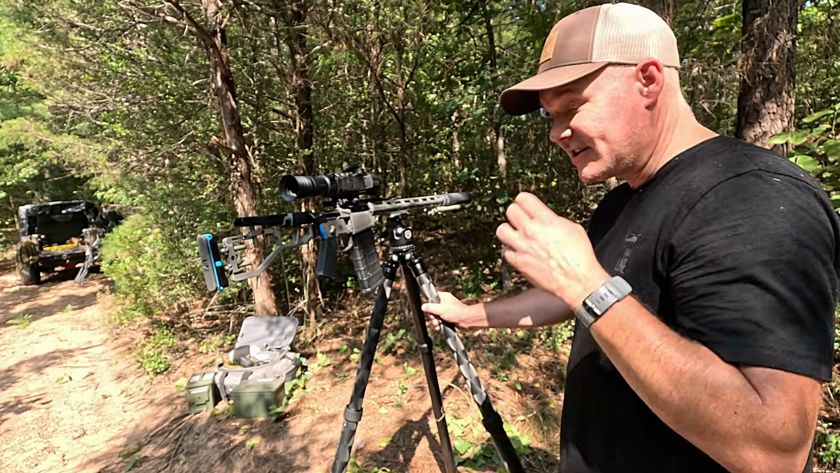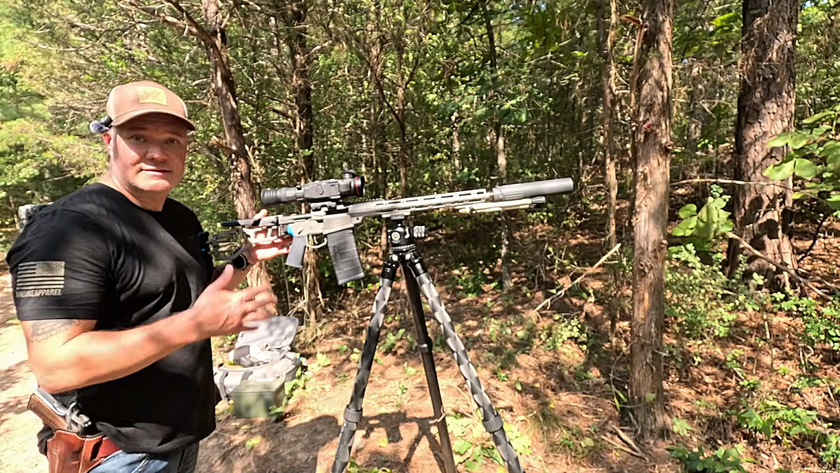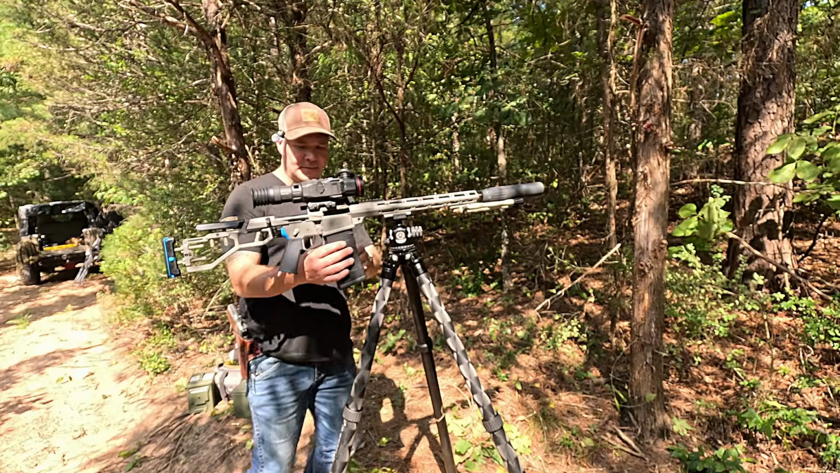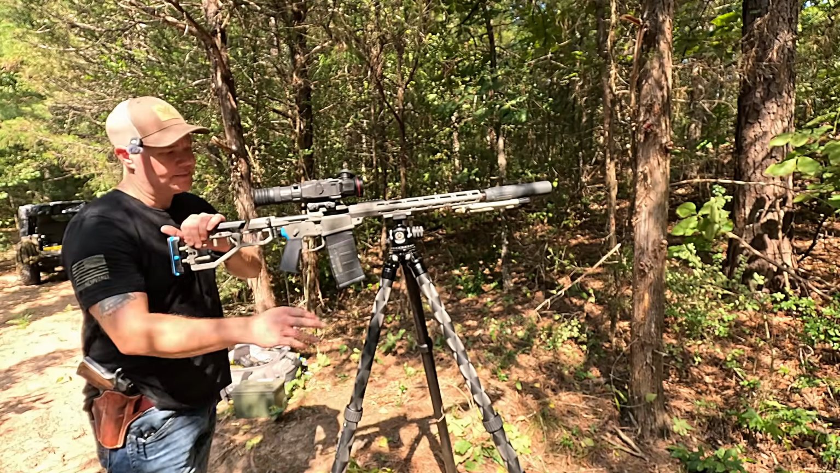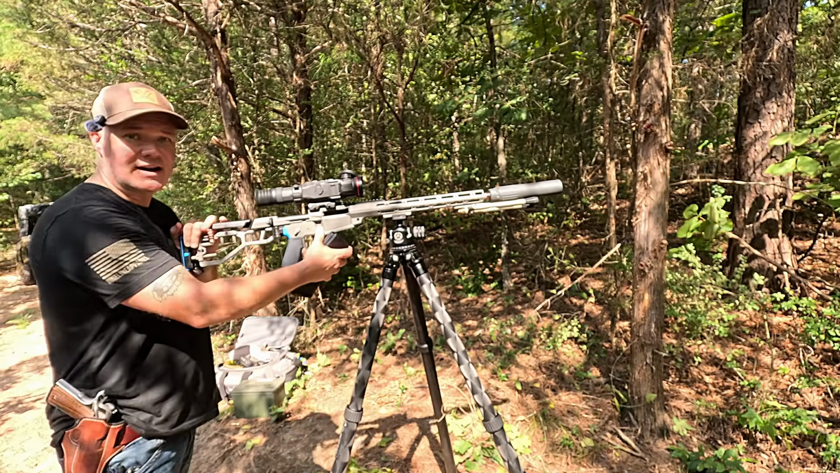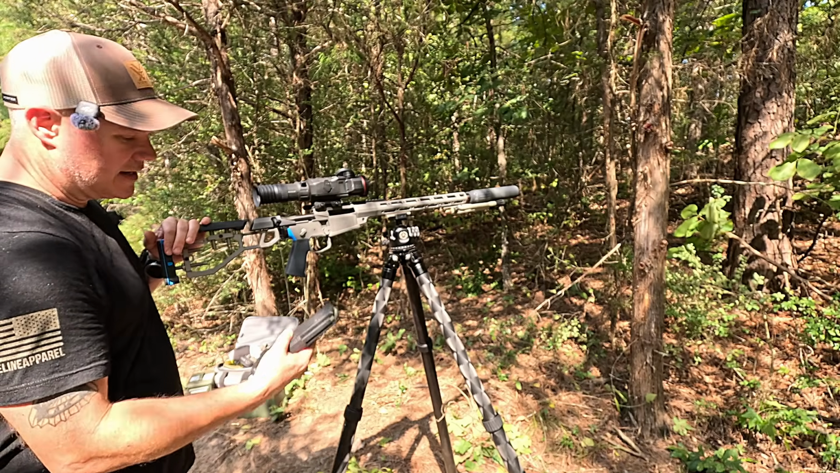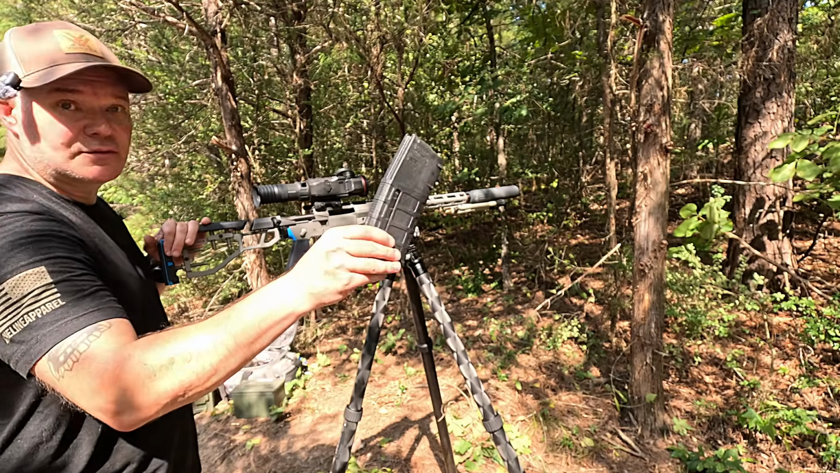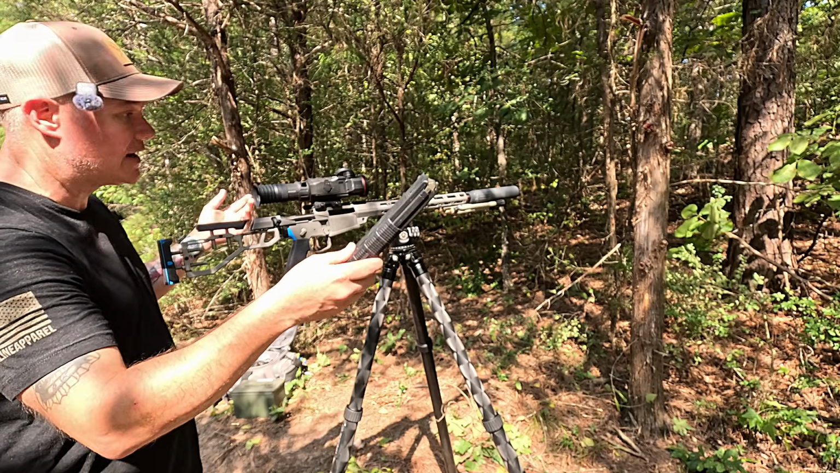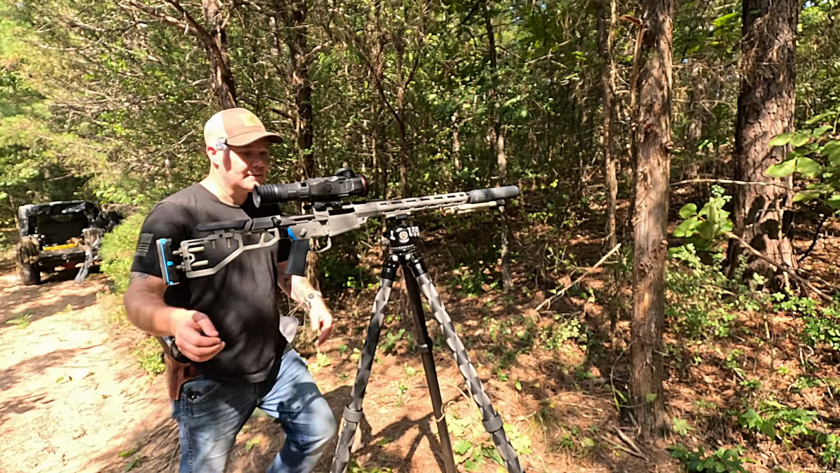This is a bolt action AR-15 style. That's what Q is definitely known for, making this type of rifle. This mag here comes with these Magpul mags. So there's a giant bump here for the mag release. I love that. You've got your typical 20 rounders here, and then it comes with a 20 rounder and a 10 rounder. All right, we'll throw that over there.